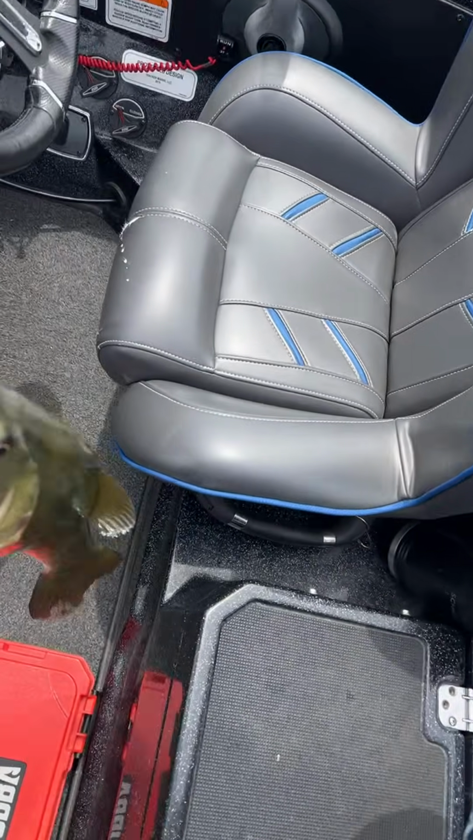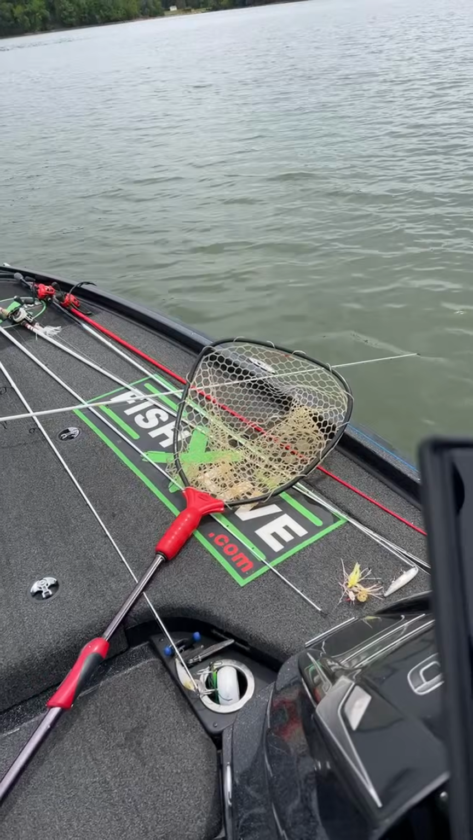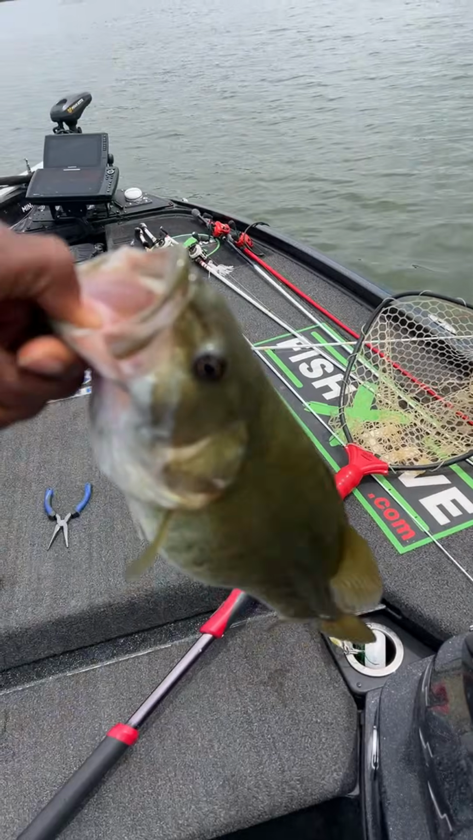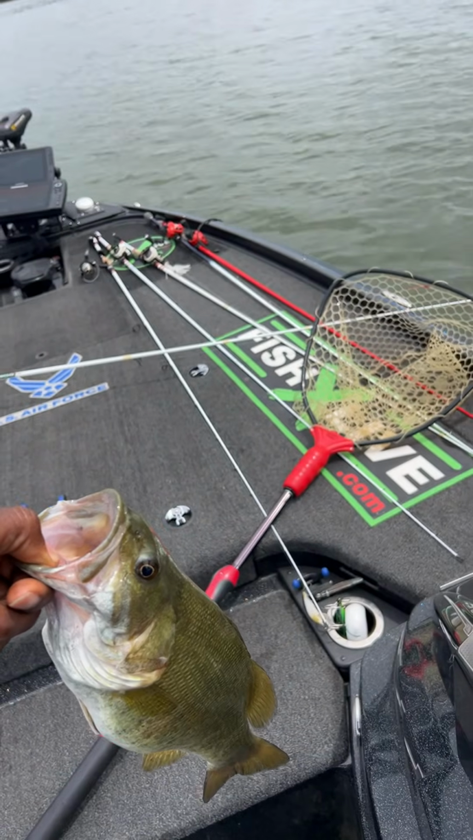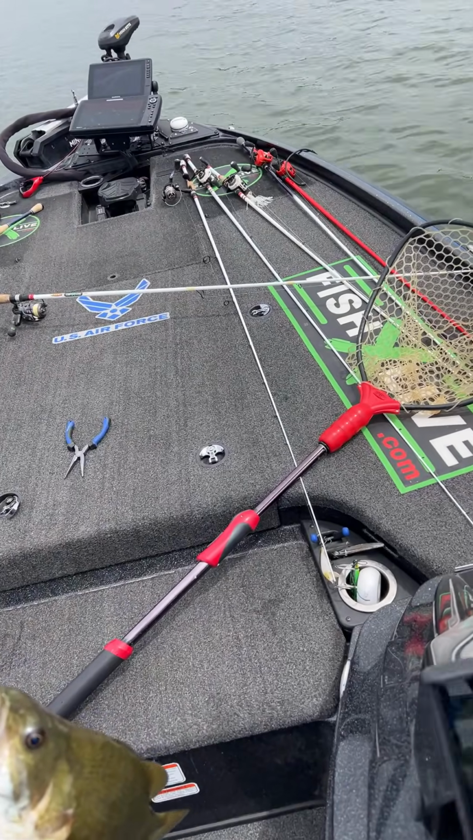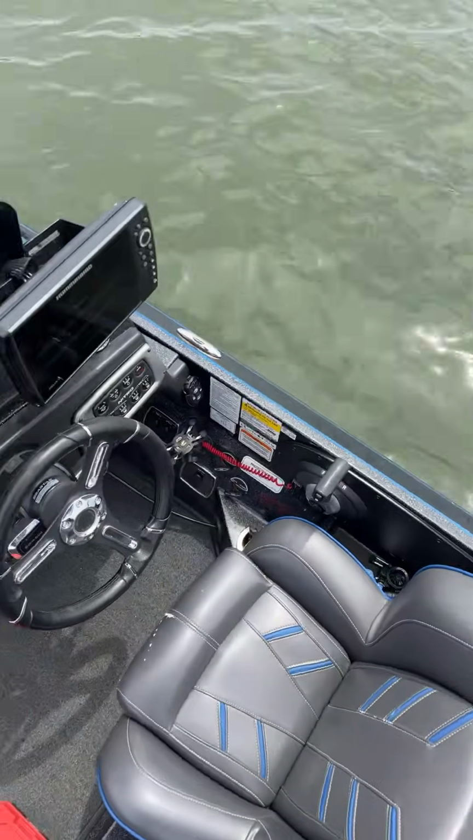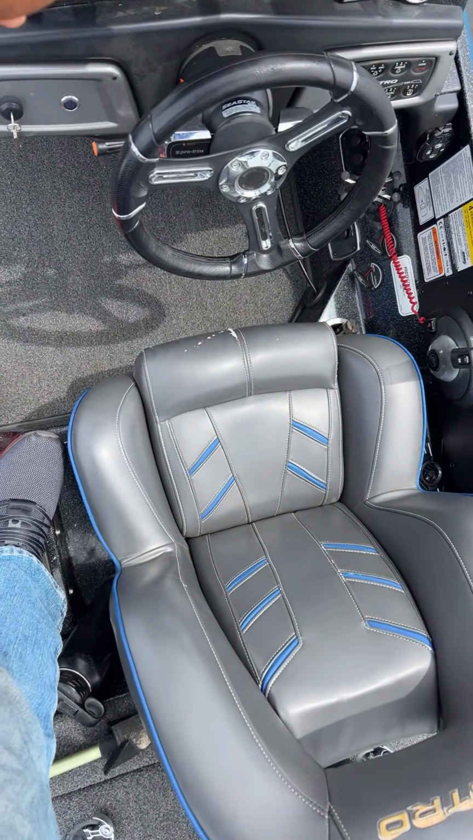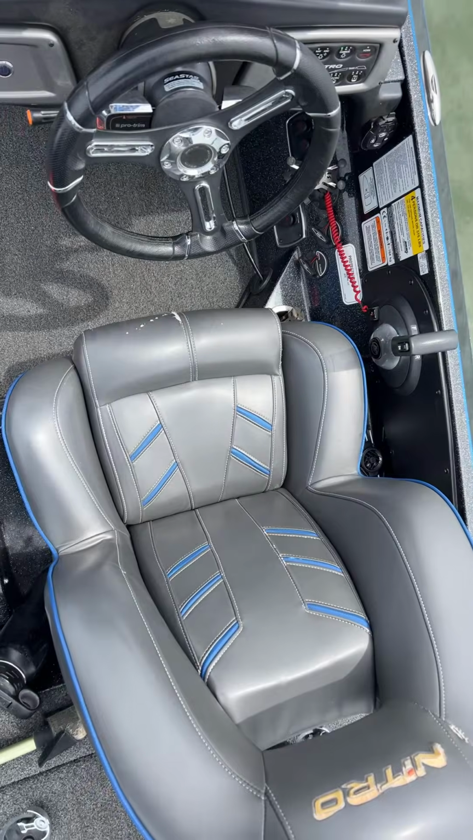All right, so now let me send another intimidating picture to the crew. Would you look at that? Would you just look at it? Let's hurry up and get a picture of him so I can get him back in the water. We can enter these in FishX Live a little later. It's a nice looking smallie. Let's take a few pictures of that one.